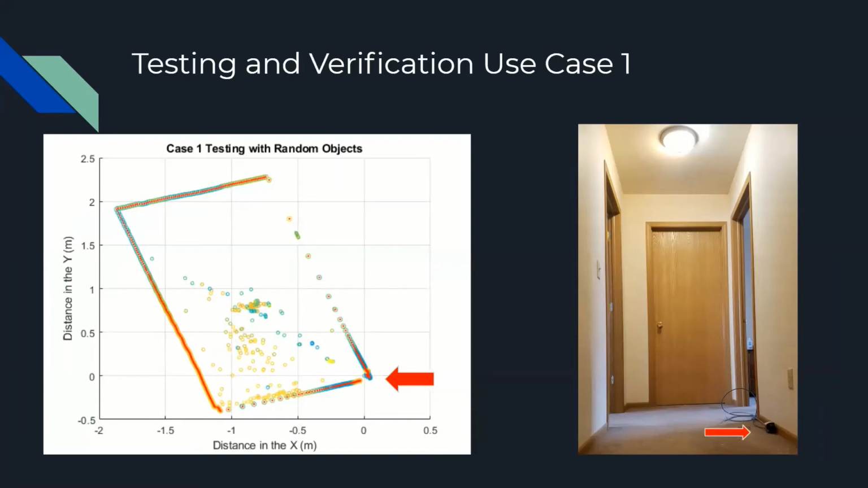For use case 1 testing, we set the device up in a hallway and threw objects through the field. The results can be seen to the left. The red dots around the outside are representative of the wall of the filter, with the dots in the center being representative of the disturbance acting as the bat.